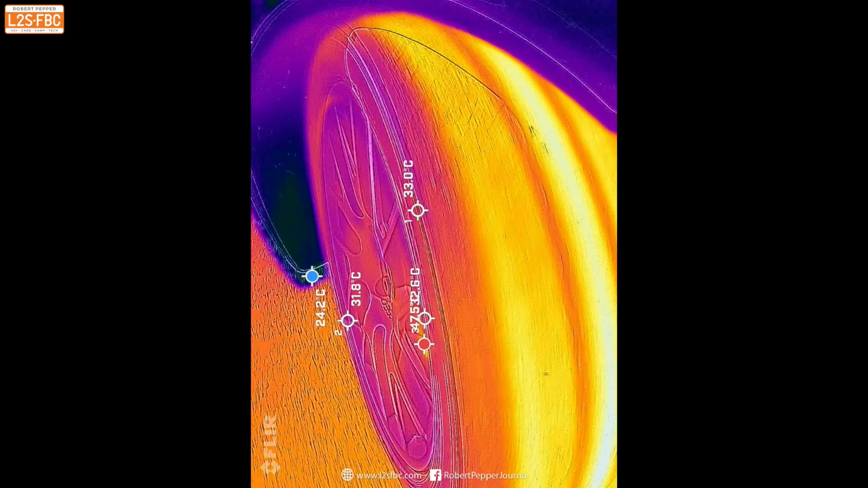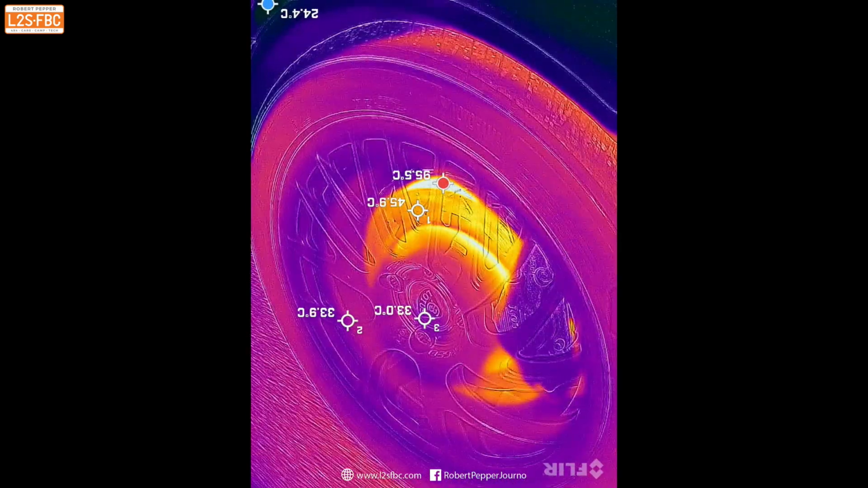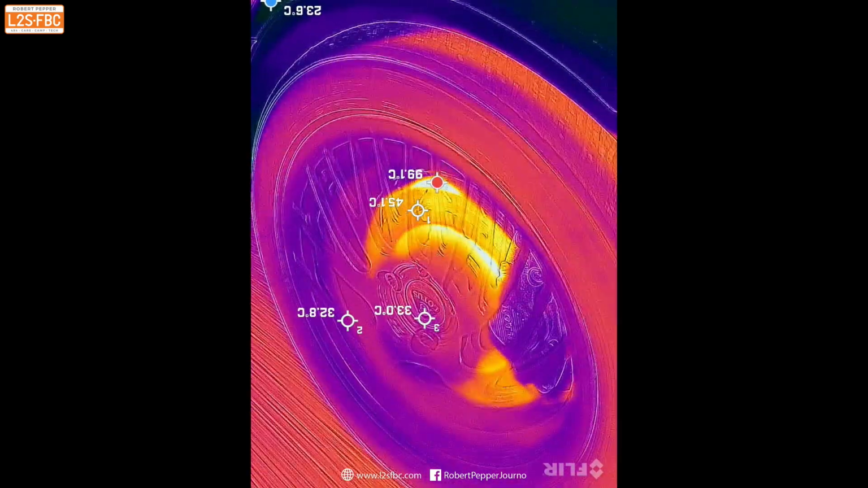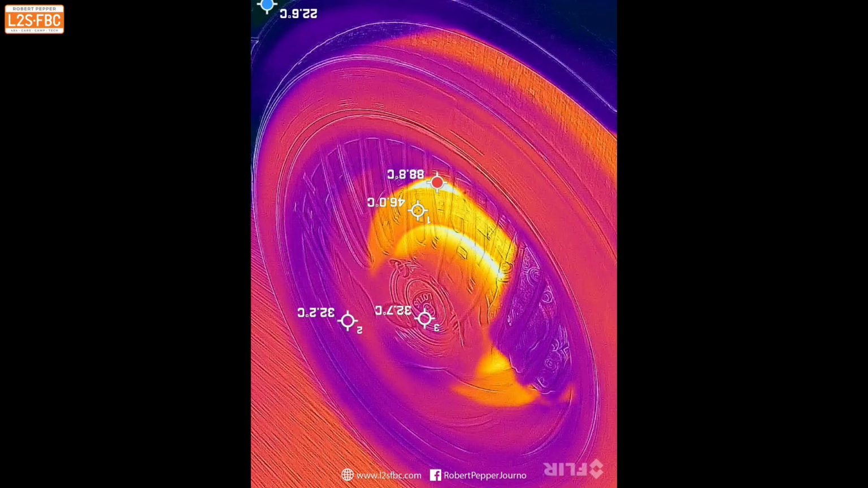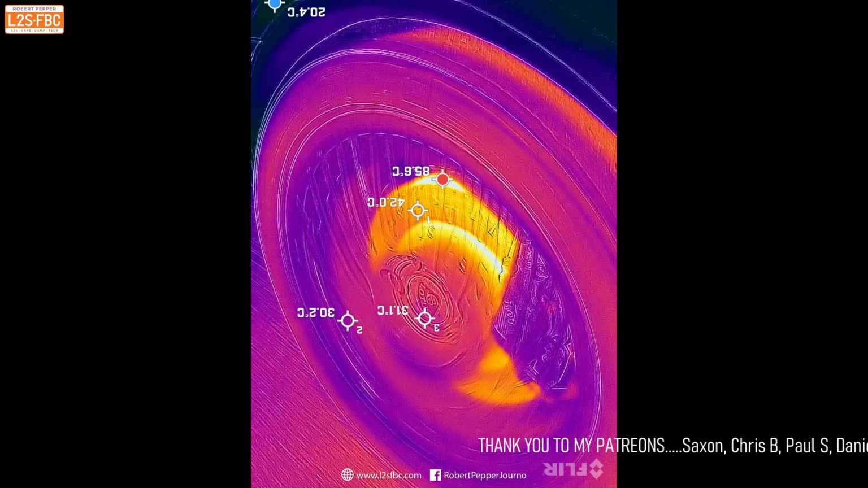One other thing I need to do is make sure I turn the wheel at the start and finish, and we can look at the heat build up there. The other thing I'll do is drive in a circle so you can see the increase of heat build up across the width of the tyre as well. That's going to be quite interesting.